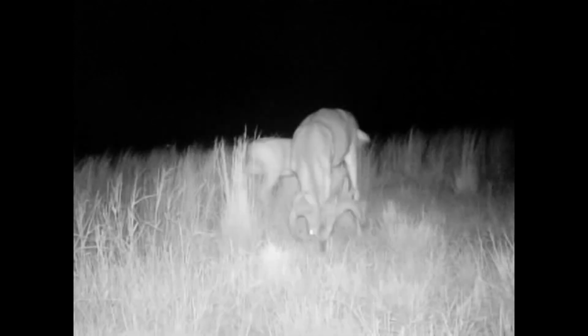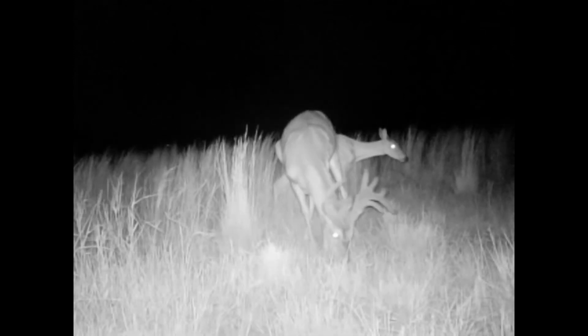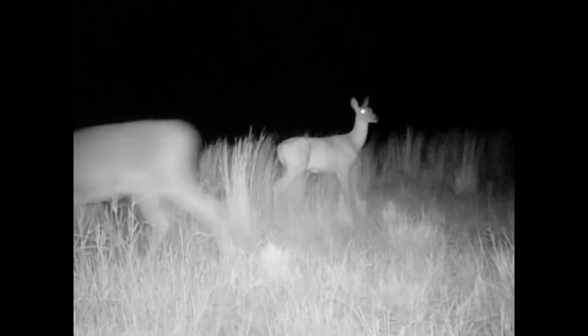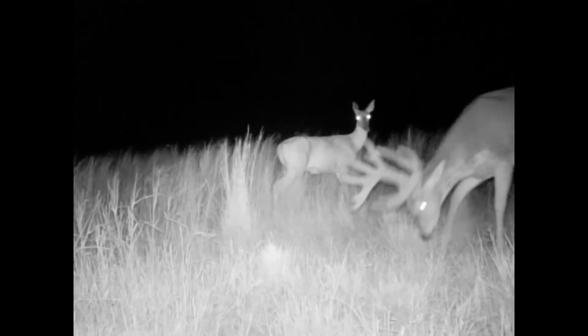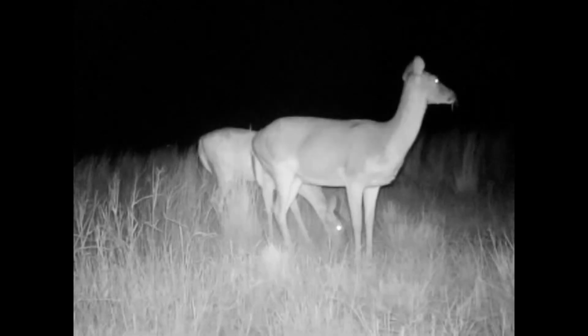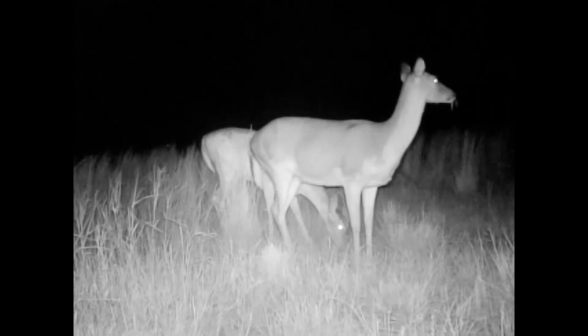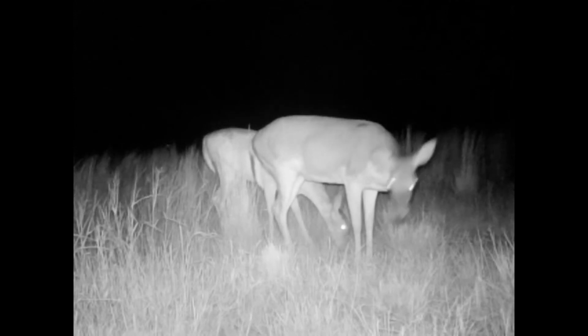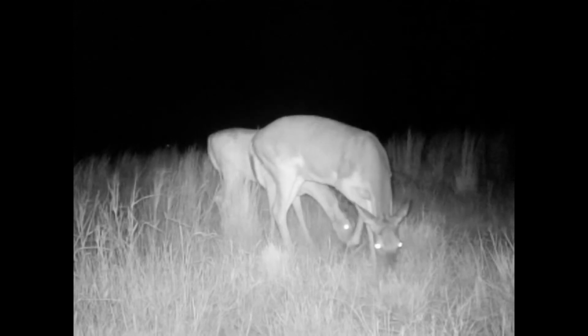And there's old Mac back again. Look how Mac gets pushed off by Tumbleweed. Tumbleweed's just the master up there. He's the biggest one up there. Got some does. There's Tumbleweed again.